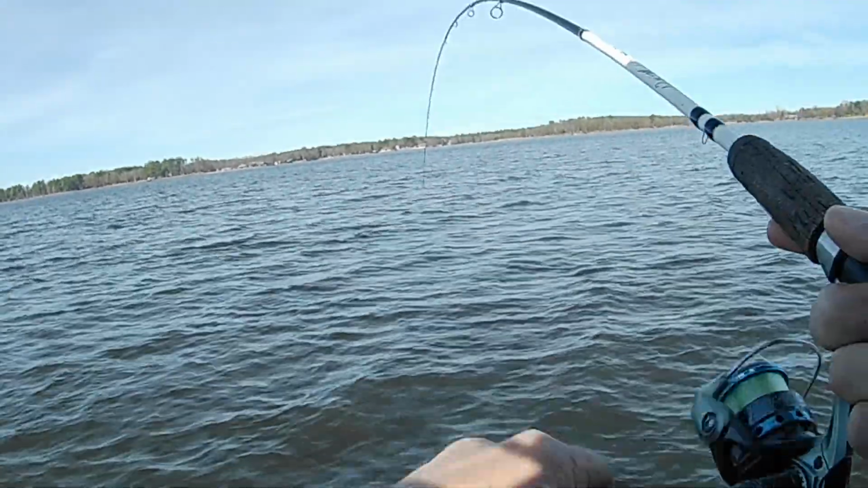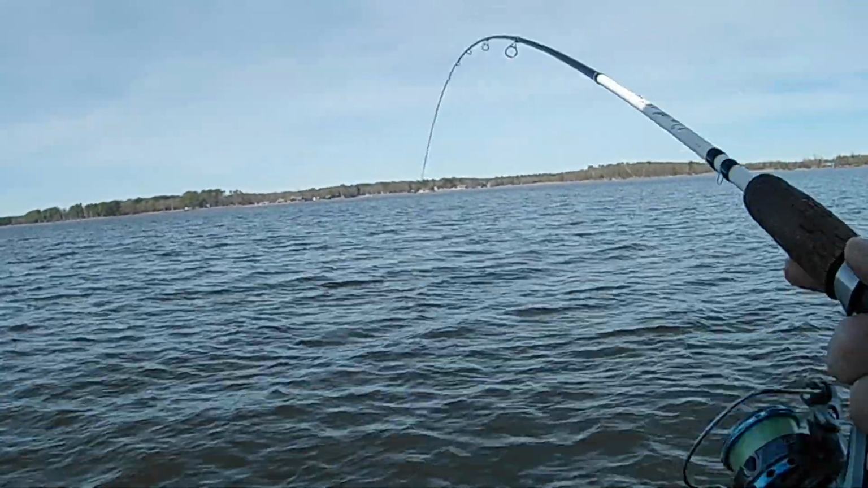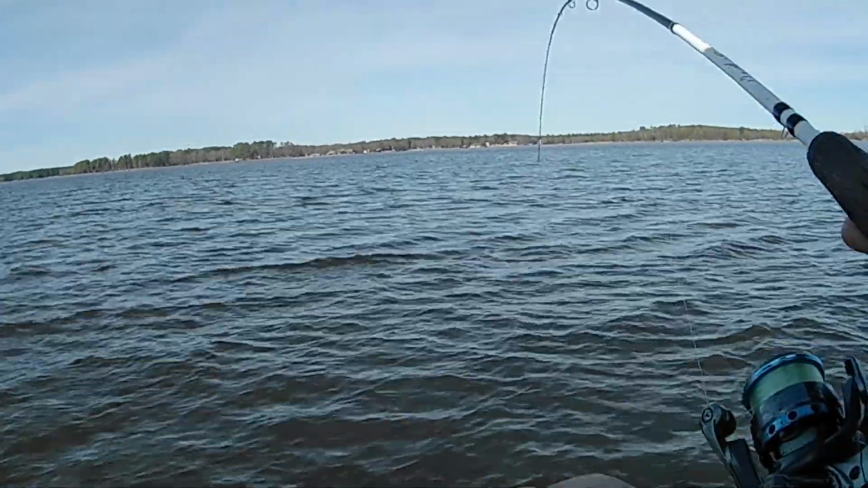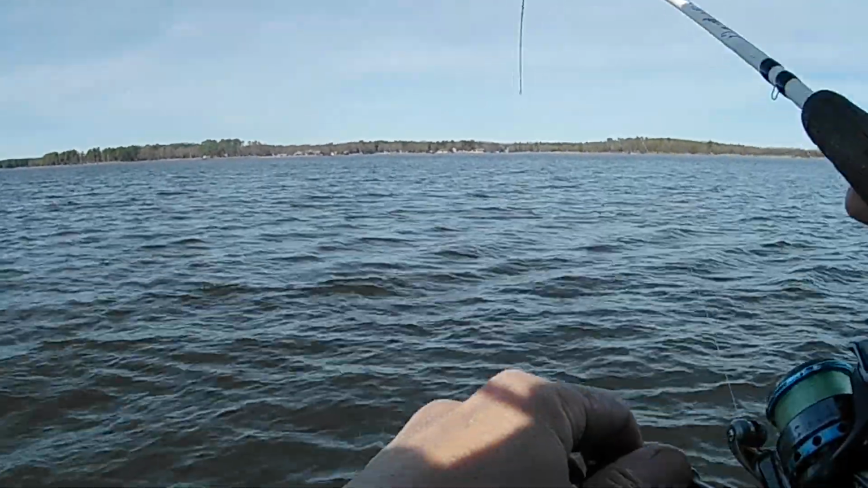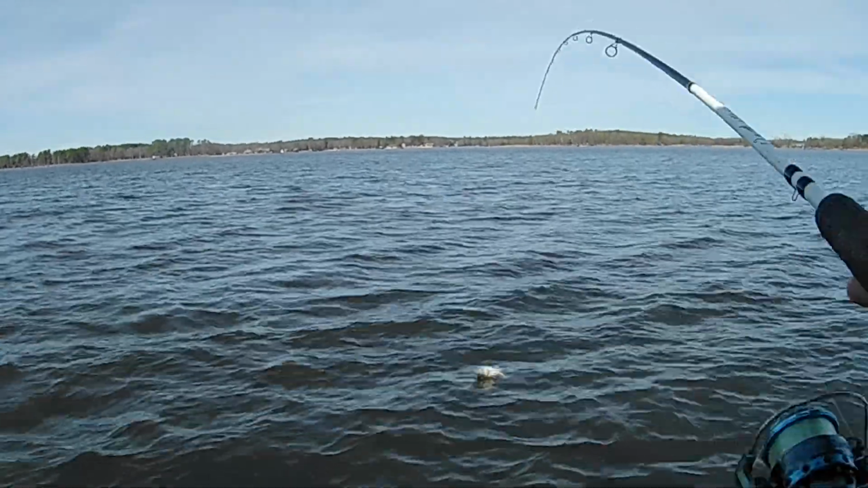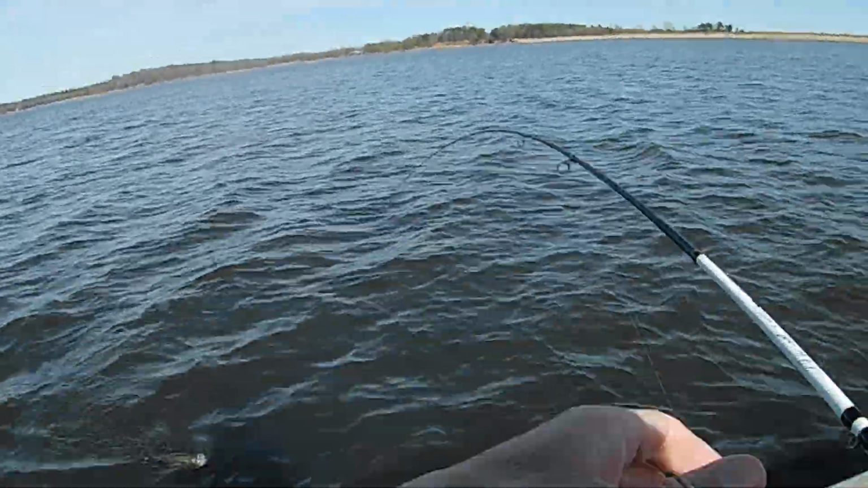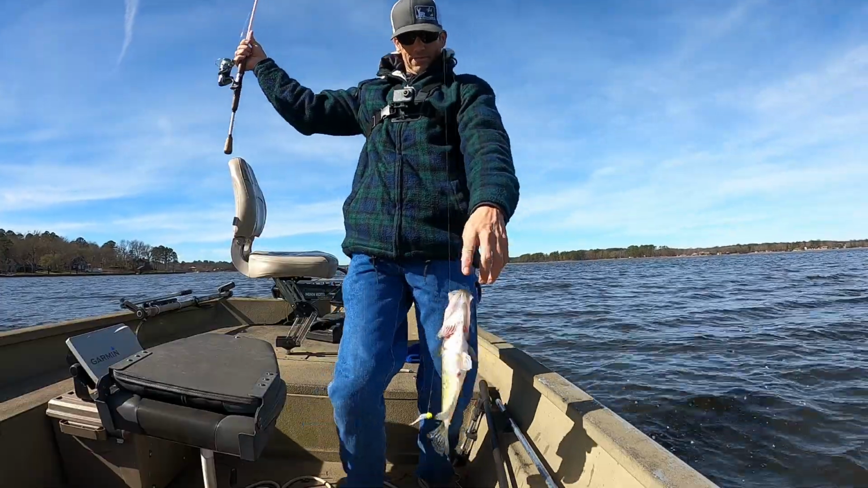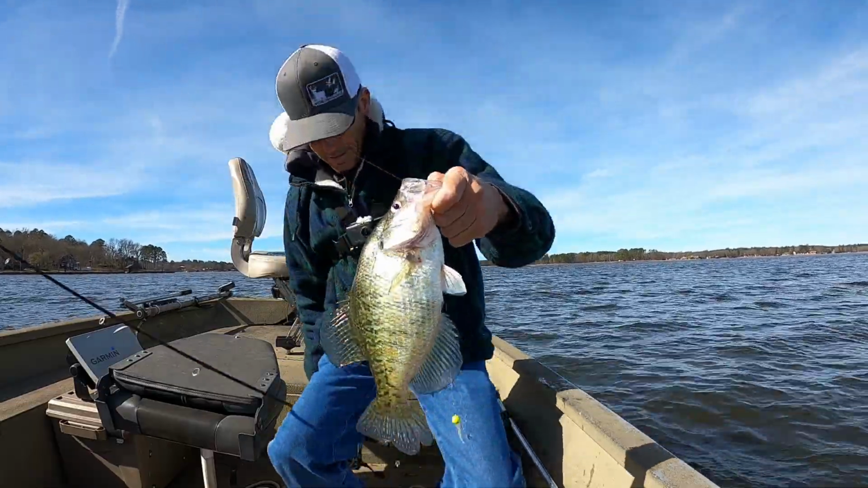Another one. Hey, he's pulling a little bit of drag out. Strong. I don't know how big he is, but he's strong. Yeah, another nice one. Look at there.